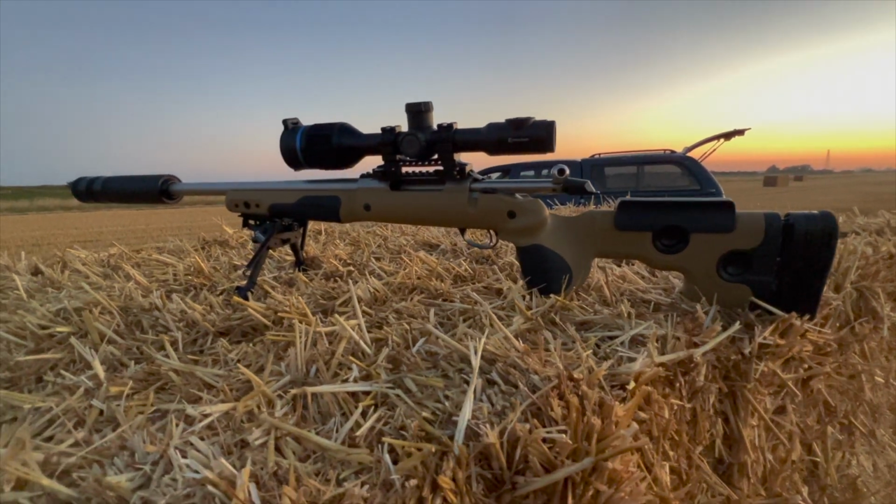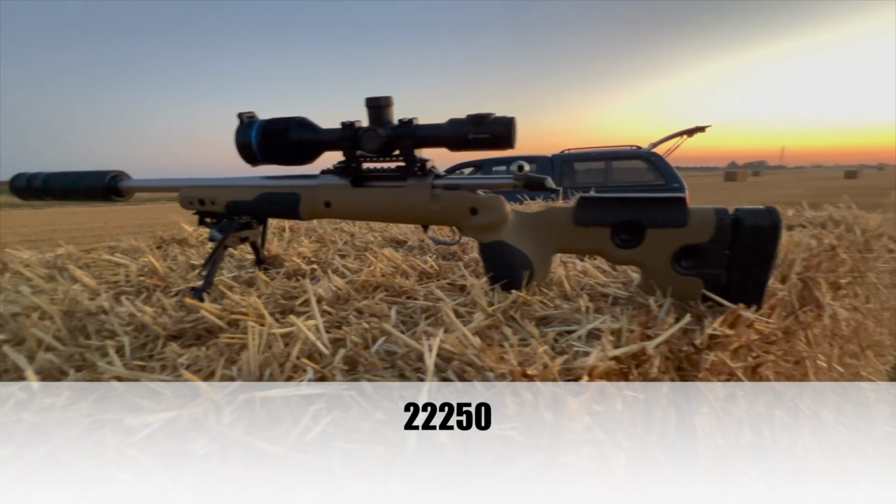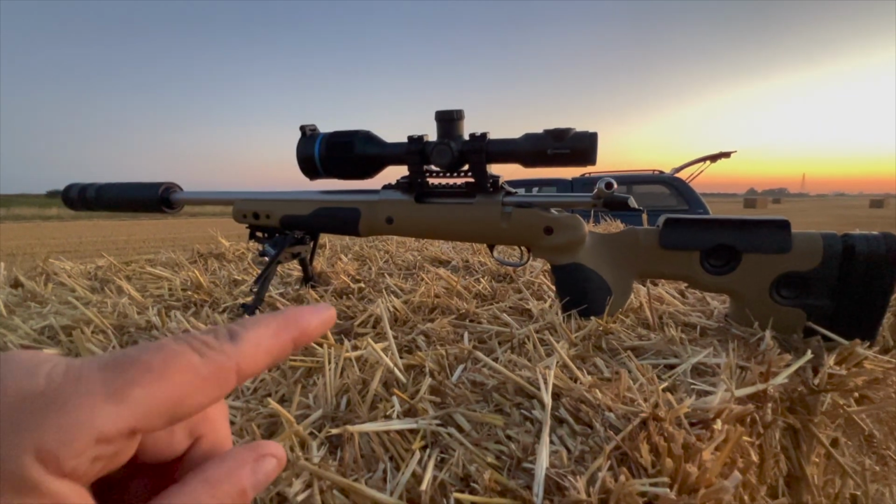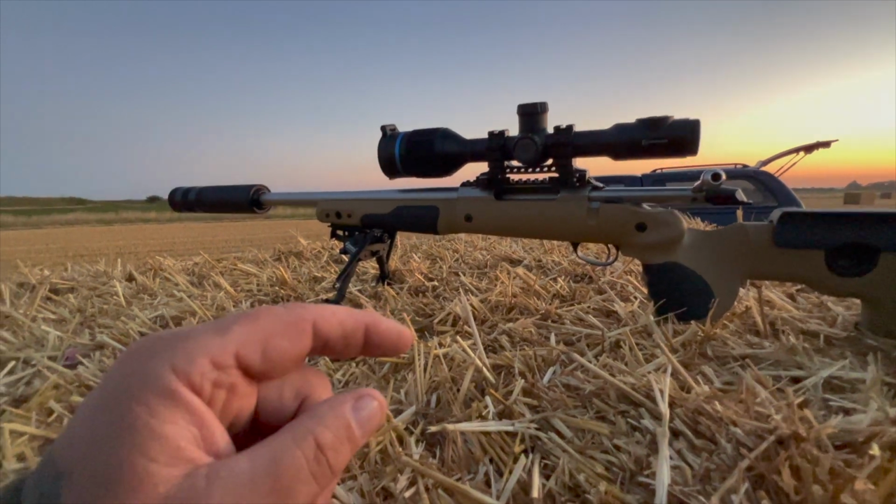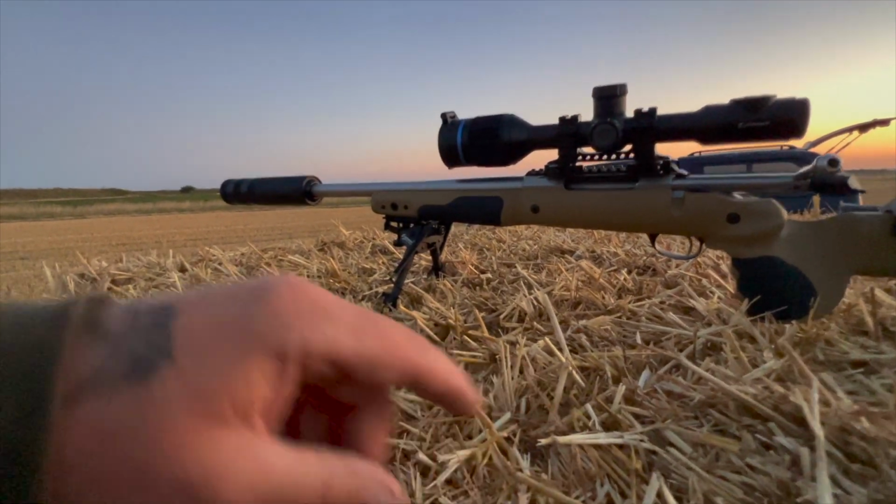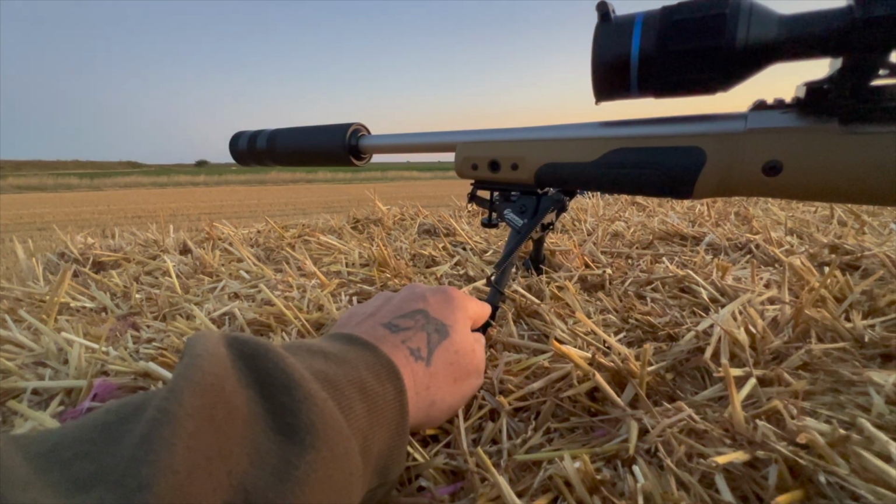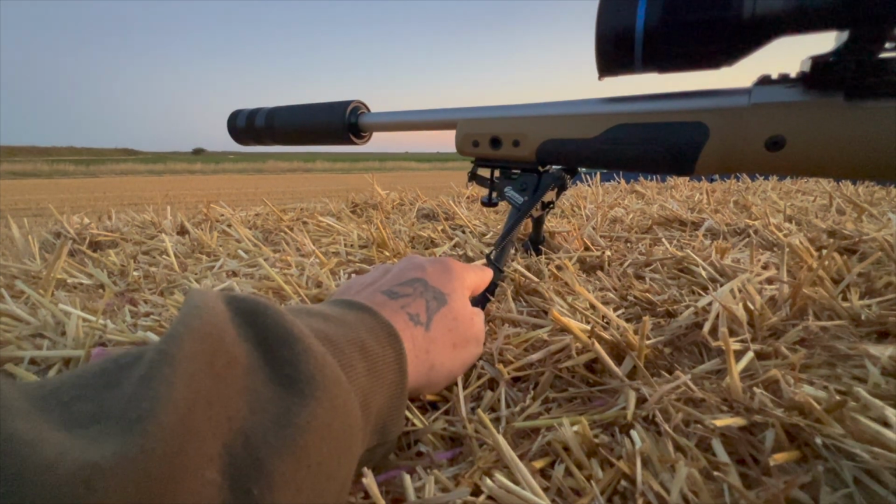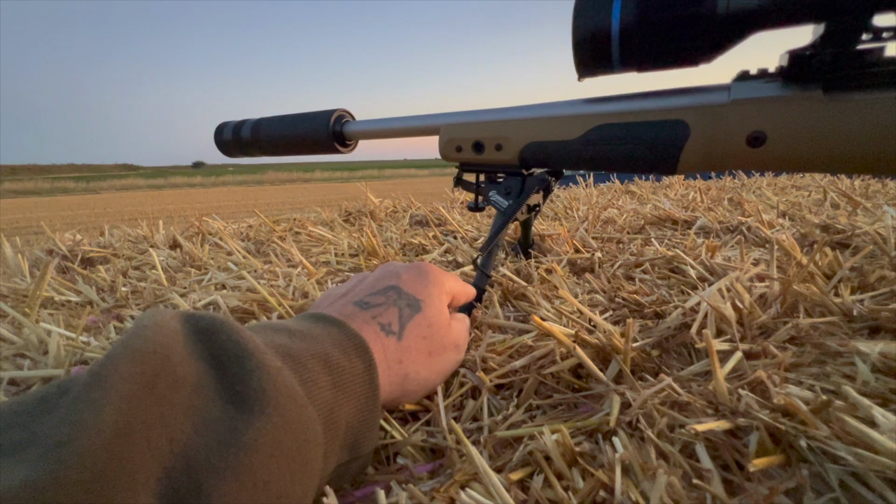So the rifle is a T3X Tikka. It's the GRS stock on it. As I said earlier, it's the Pulsar Thermion XP50 Pro 2, if that's right. Robin's been urging me to get some new bipods for a while for my rifles because my ones are too big, so I went and purchased three off Amazon midweek and put that on.